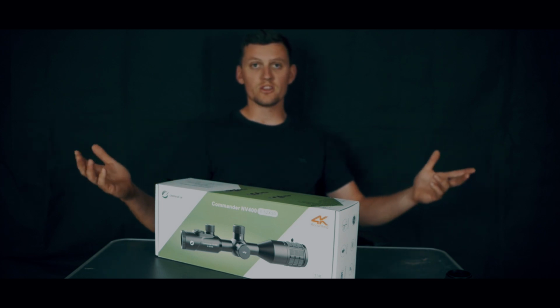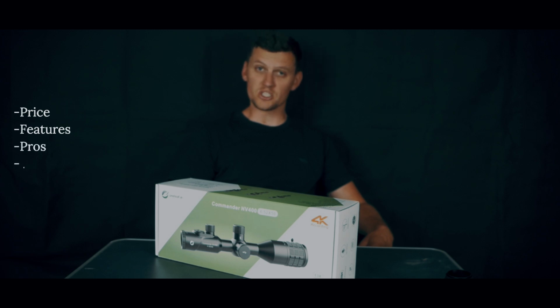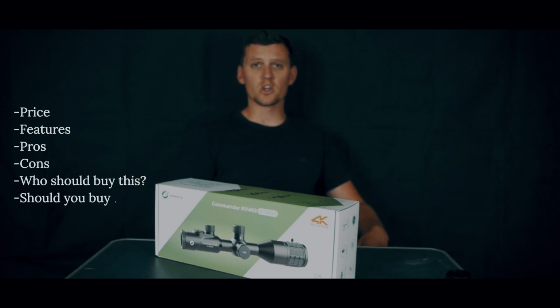The way this review is going to work, the same as all my other reviews, is I'm going to firstly give you the price of this unit. Then I'm going to go over some of the basic features of the unit, the pros of this scope, some of the cons that I've found with this scope, who this scope fits, who it's for, and the last question is if I think you should buy it or not.